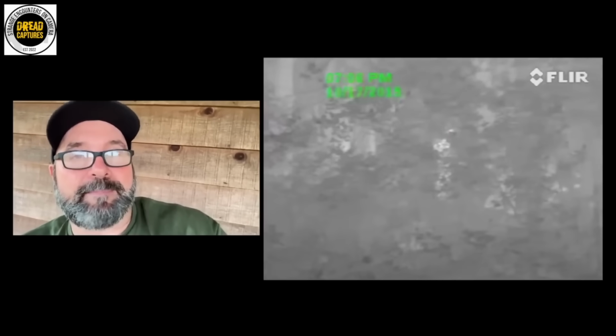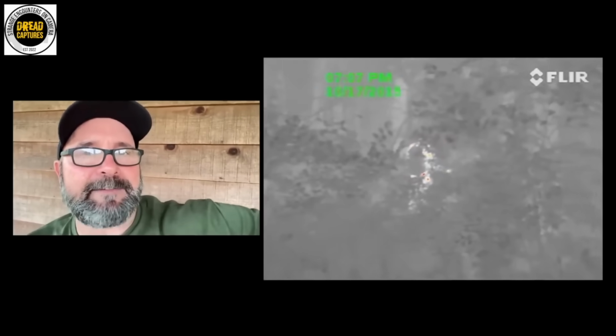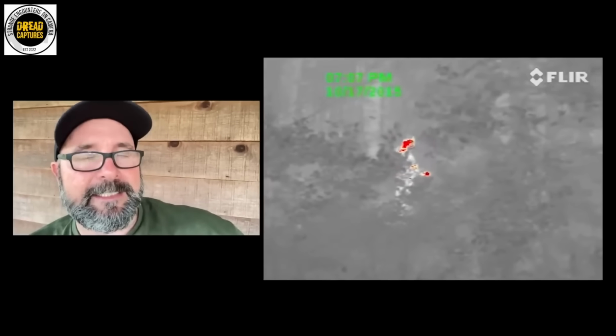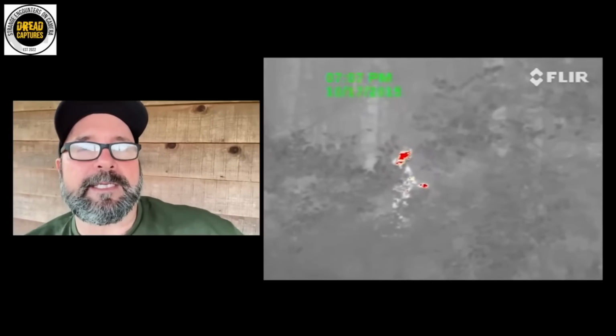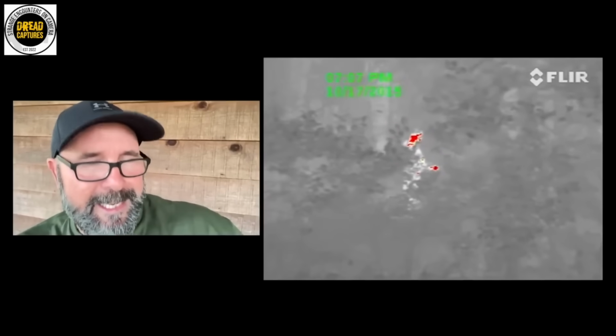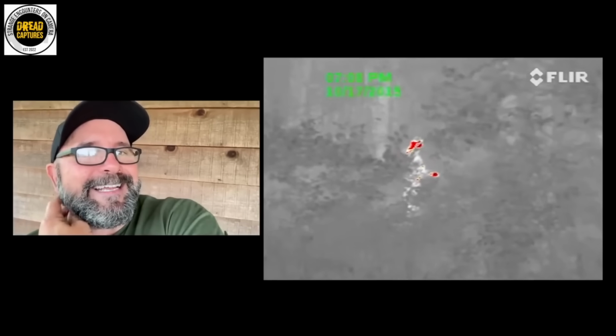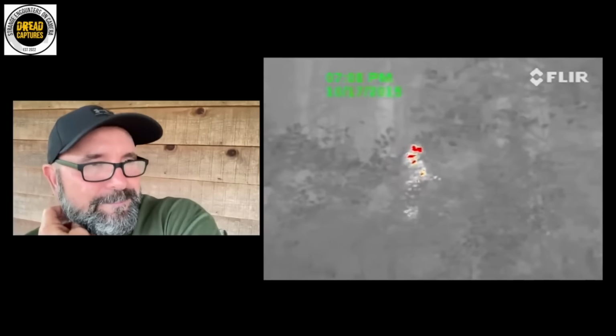Like, oh my gosh. So we radio to the other teams, you guys need to get here now. We are watching a Bigfoot. I said, it looks like it's eating berries. And again, you can't see the whole thing. It's kind of in the bushes and it's kind of hunched over. But it's definitely humanoid in shape. So we're watching it. And at one point, I said, I can smell it. And it smelled like sulfur.